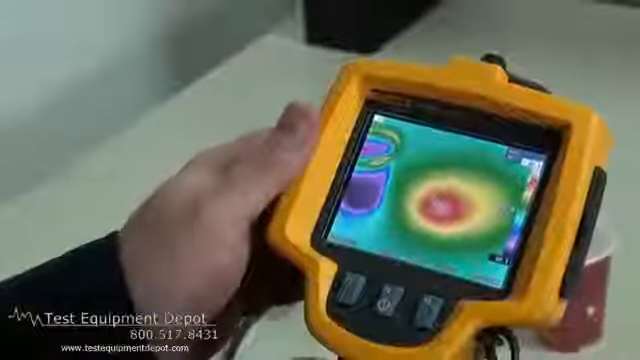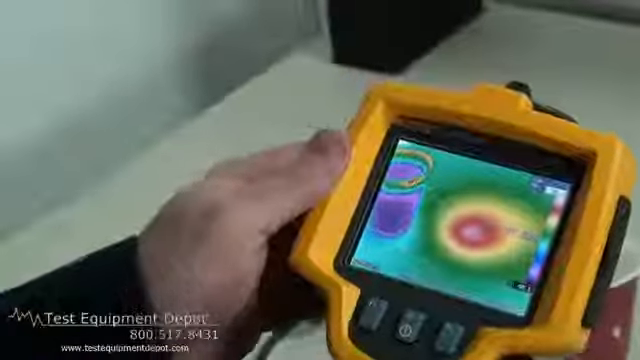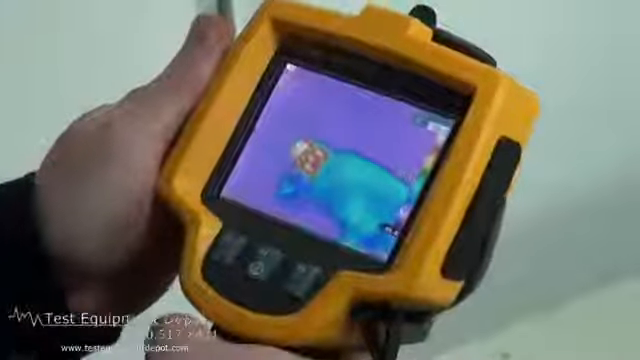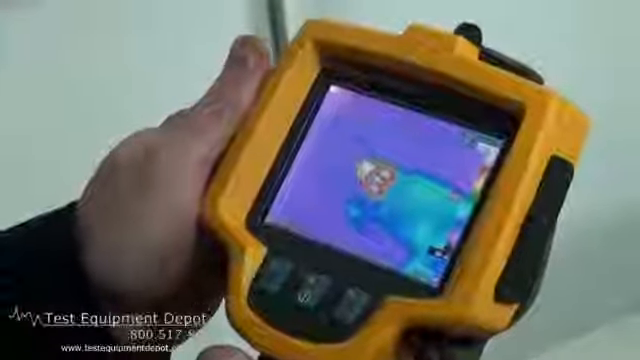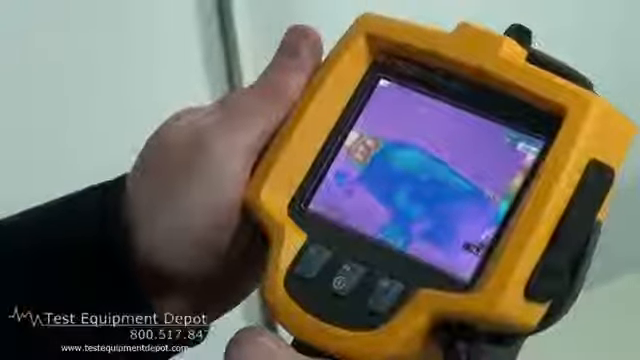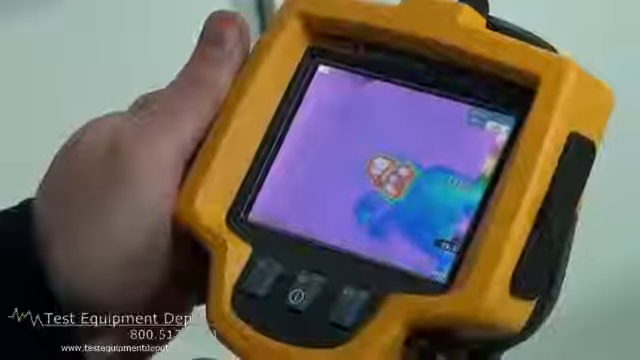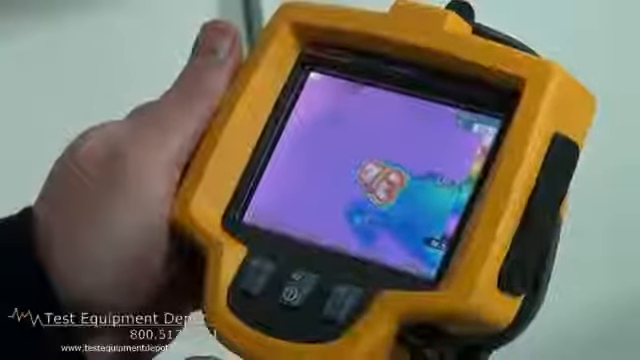Just calibrate this, focus it, and you can tell the exact temperature of where the heat gun was shooting on the table. Okay, and you can see the heat source on this heat gun after approximately 1 minute of activity. You see the body of the heat gun is roughly at room temperature, slightly warmer, but the tip is now in excess of 140 degrees, approaching more close to 160 degrees.